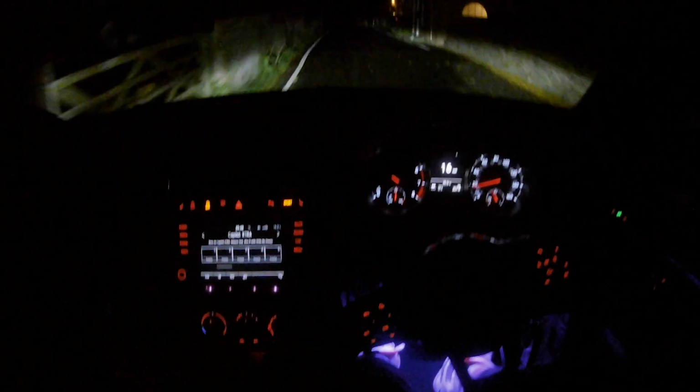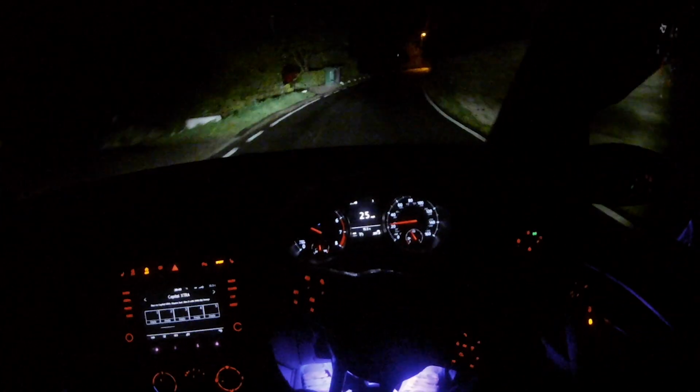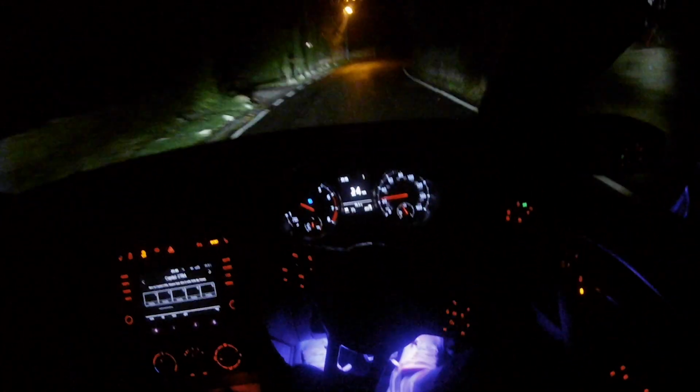Let's cut down here and I can show you guys what the pops and bangs sound like in sport mode. Obviously you only drive in sport mode, so I put the windows down at the back and then you guys can hear. It's raining, which is just lovely. But yeah, so this is in sport mode now, and as you can see, the pops are so violent, man. It's actually mad.